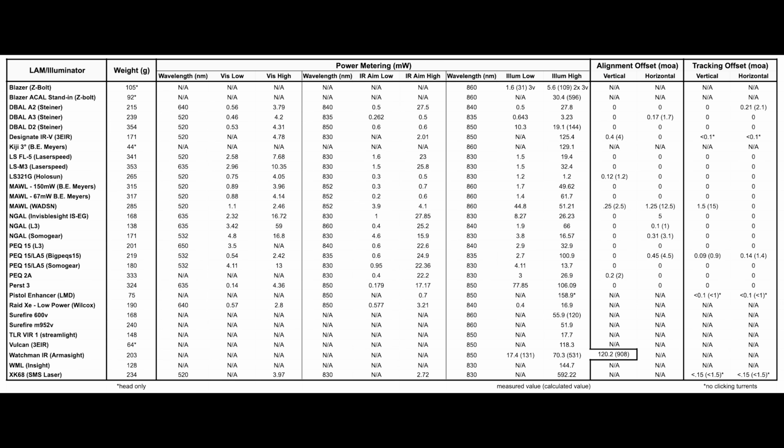So rather than make you sit through the approximate 12 hours of data collection that I took for this video, I figured I'd show you the process one time very briefly so you can kind of visualize what I did. Obviously, taking weights of the units is pretty straightforward, but let's explain briefly what I had to do for the power metering and then when measuring the alignment and tracking of the laser diodes.